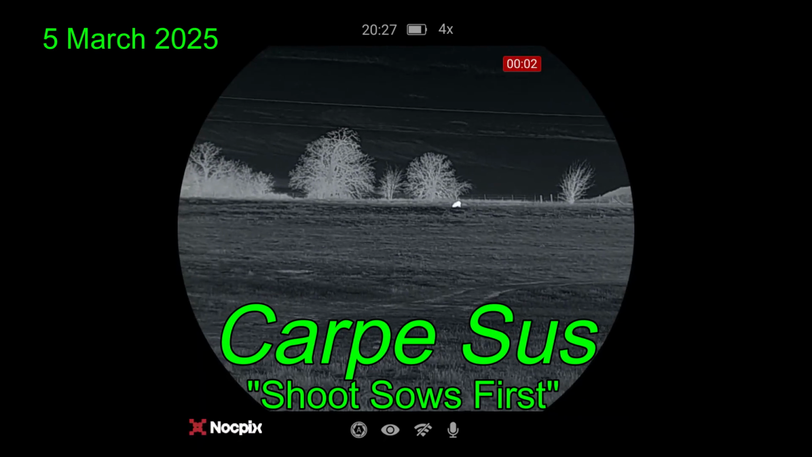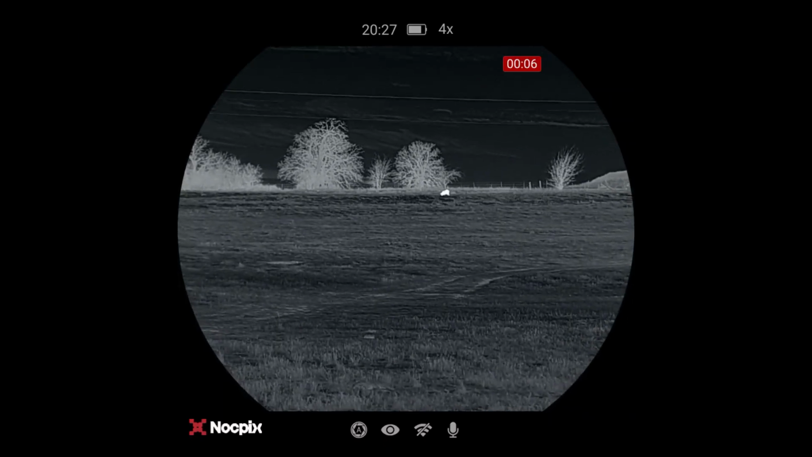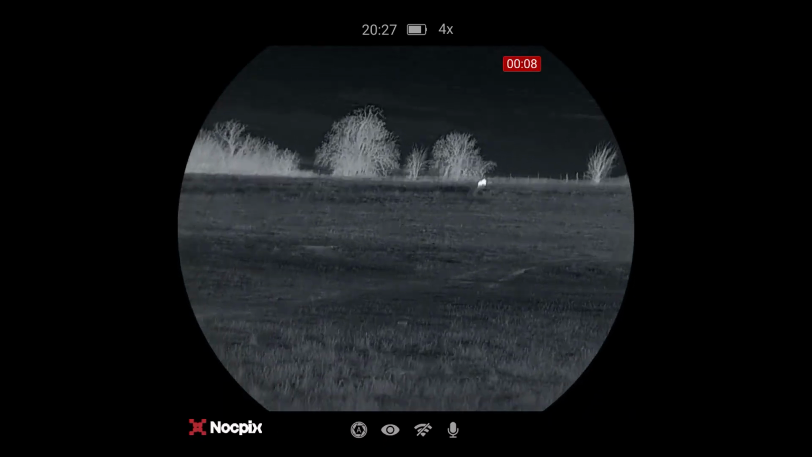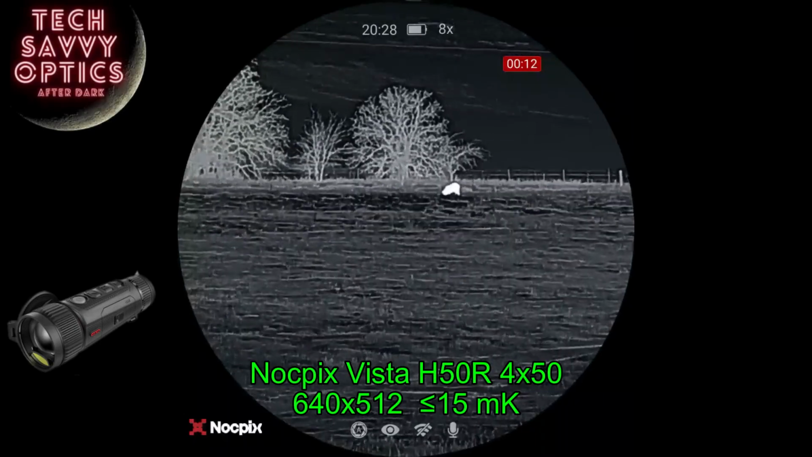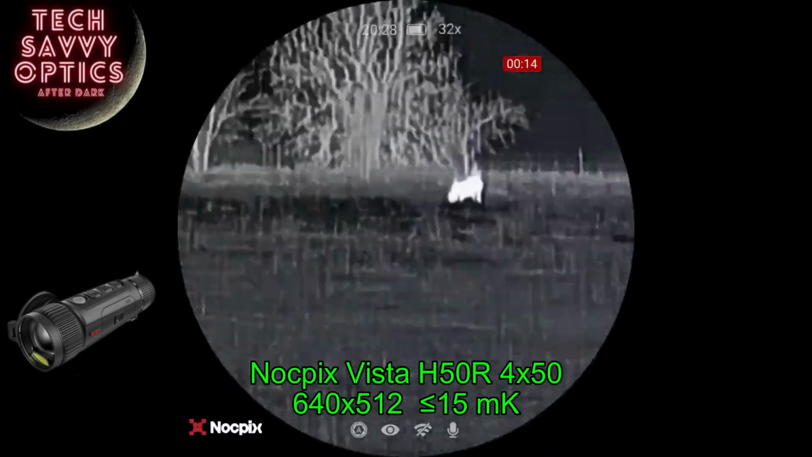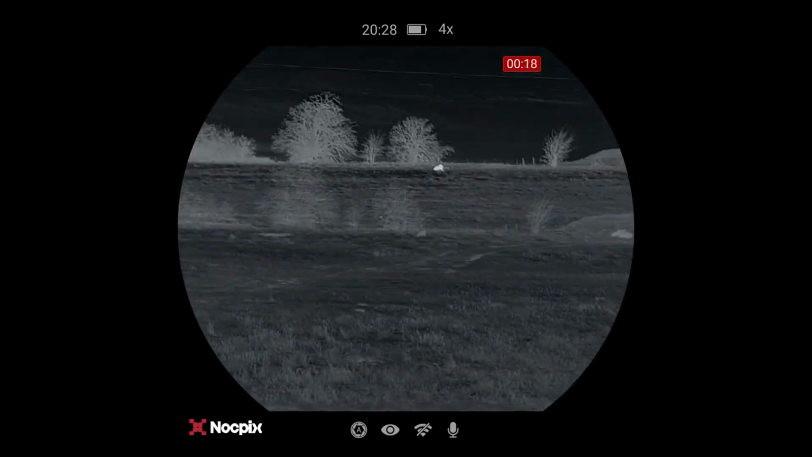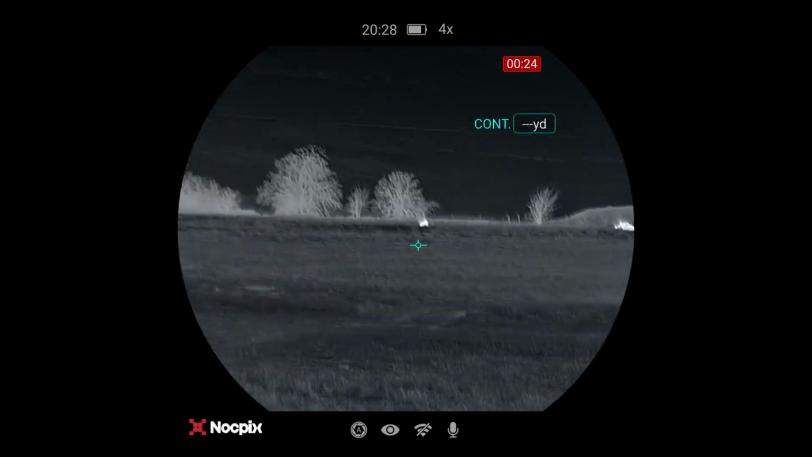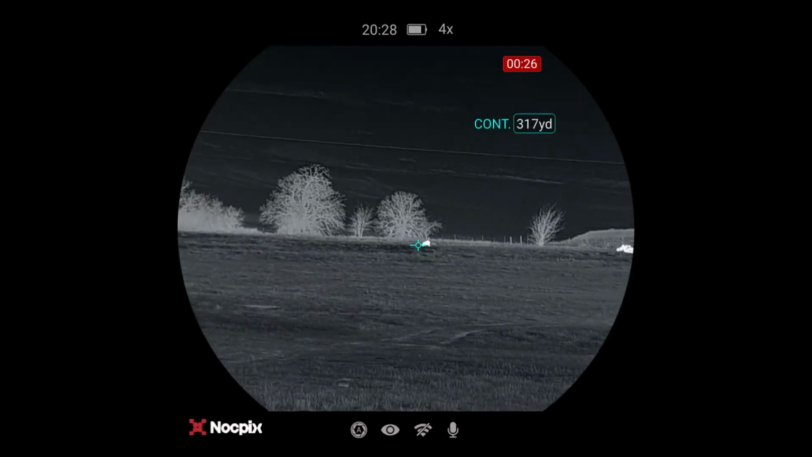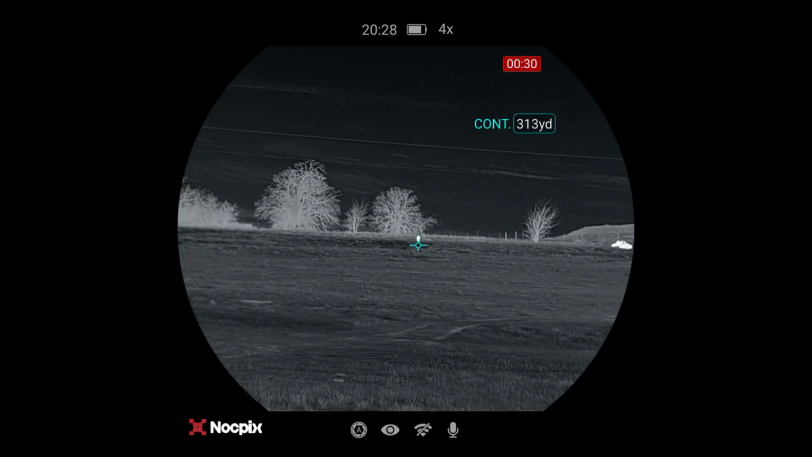Carpaces when hunting up in North Texas. Was on my 4th property of the night and finally spied my first hog. And I'm getting video with my Nocpix Vista that I got from Tim at Tech Savvy Optics. What I really need to do is get the distance to it, so I'm going to turn on the laser rangefinder. And from outside of the gate, it looks like about 317 yards.